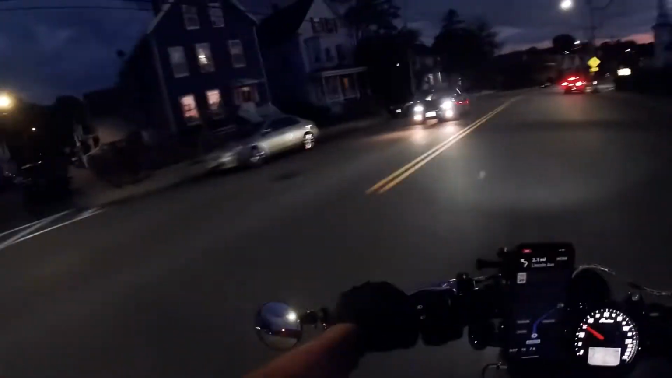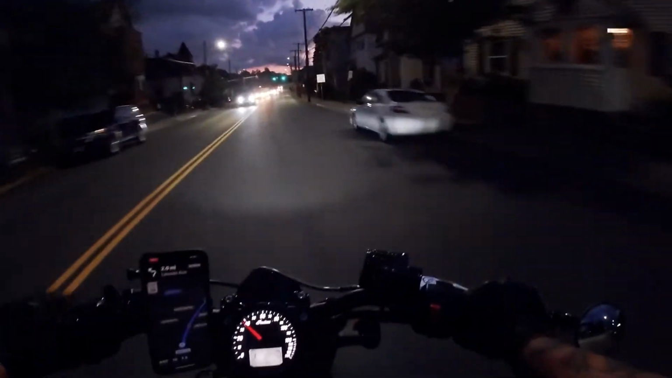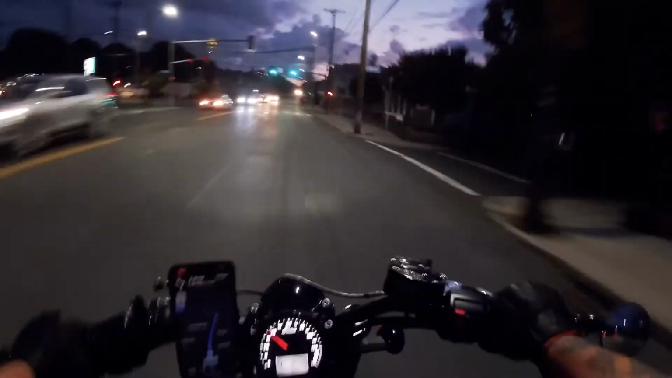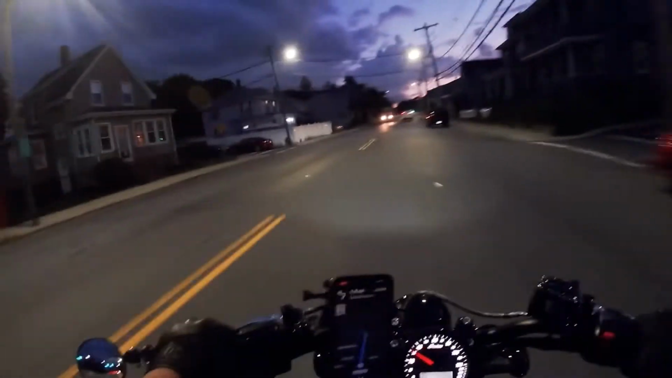So if you're new, if you're starting to ride, give night riding a try. Expose yourself to different elements just so you feel more comfortable. That's kind of one of the keys of riding motorcycles, definitely feeling comfortable. That's some advice I can give you guys if you're beginning to ride. Kind of what helped me out.